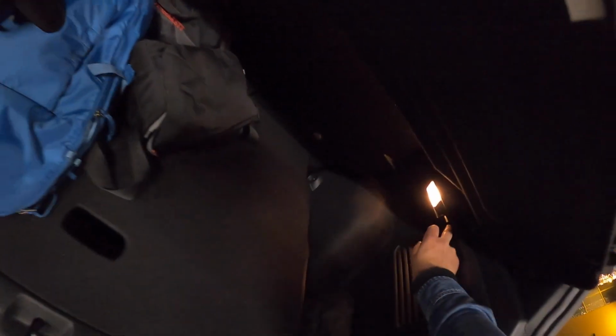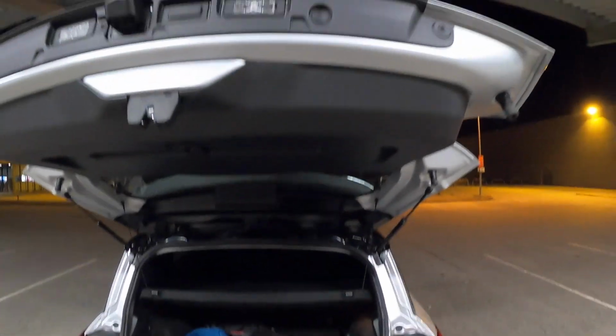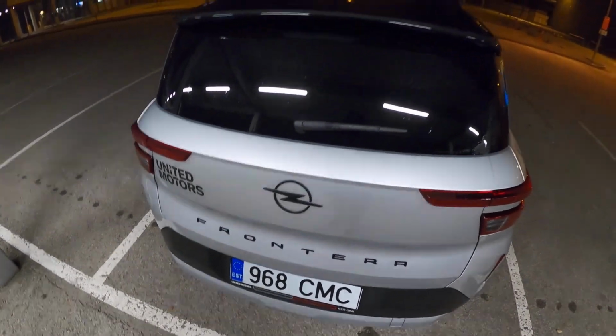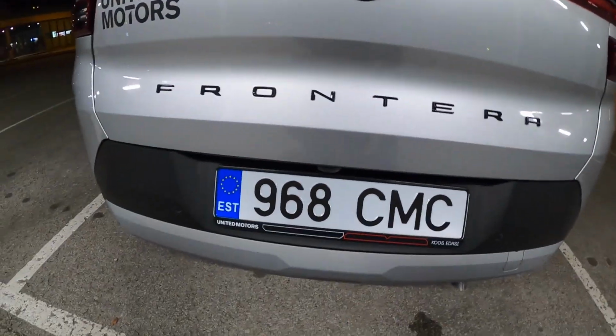Some additional hooks here and there, and then there's also some storage right and left. If you want to close it, you have to pull it quite hard. Otherwise you have to push it. And the rear view camera is standard.